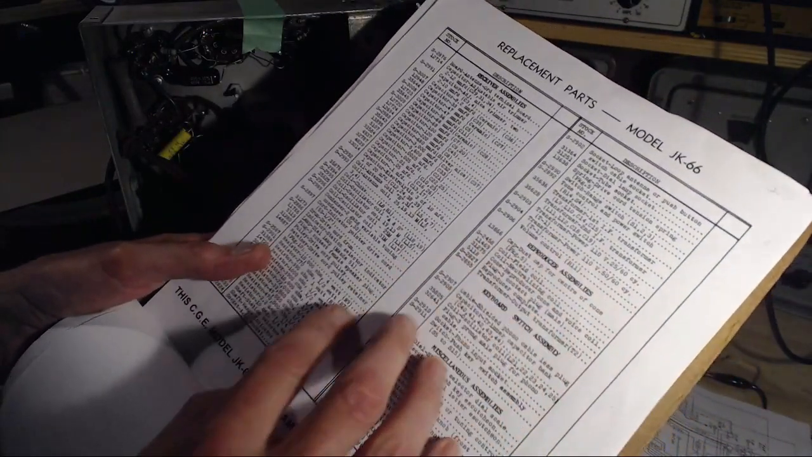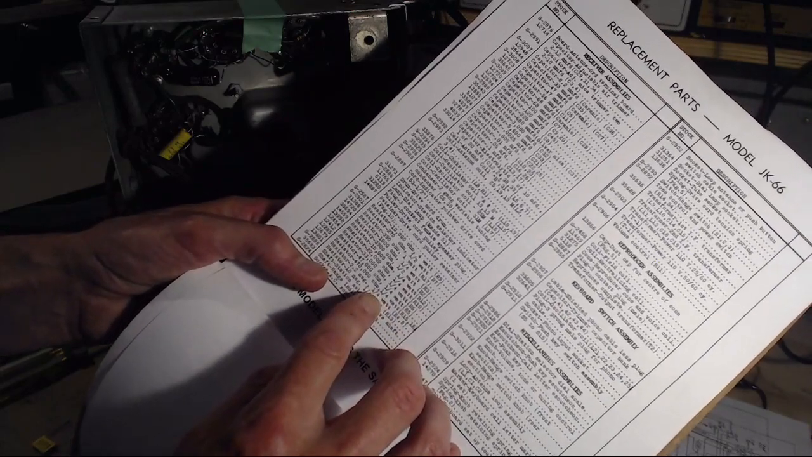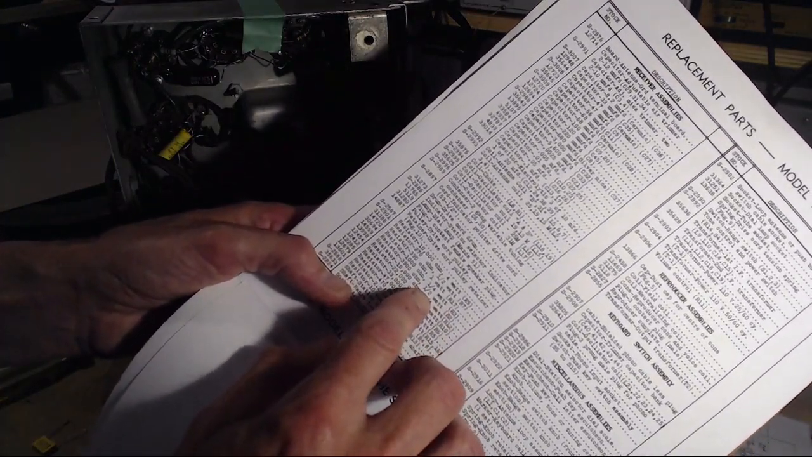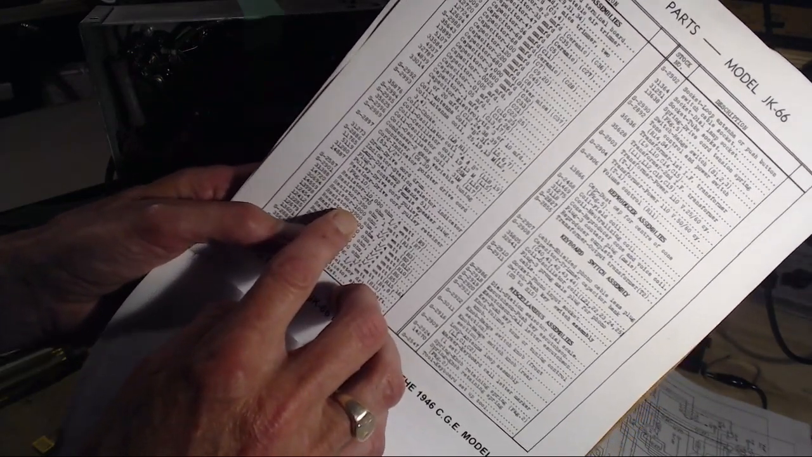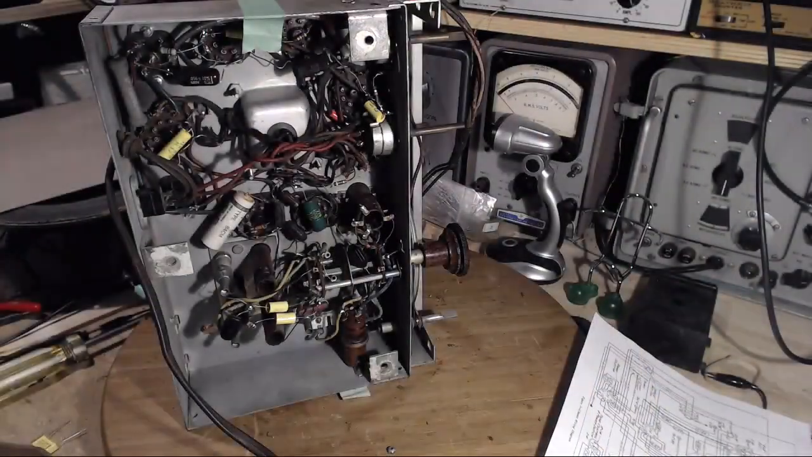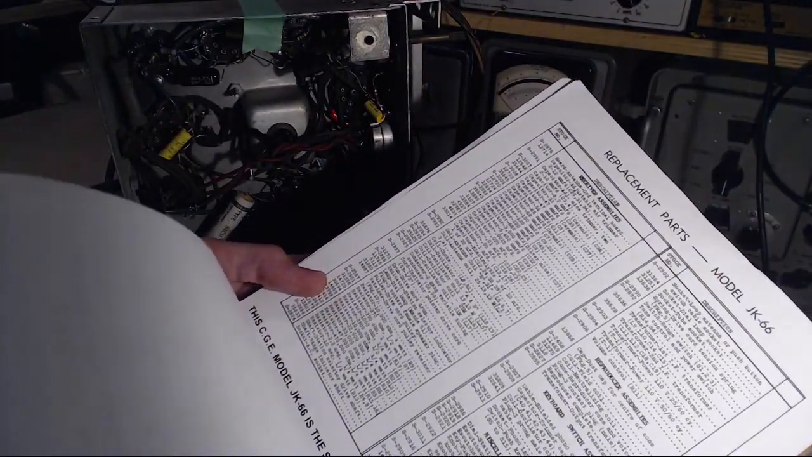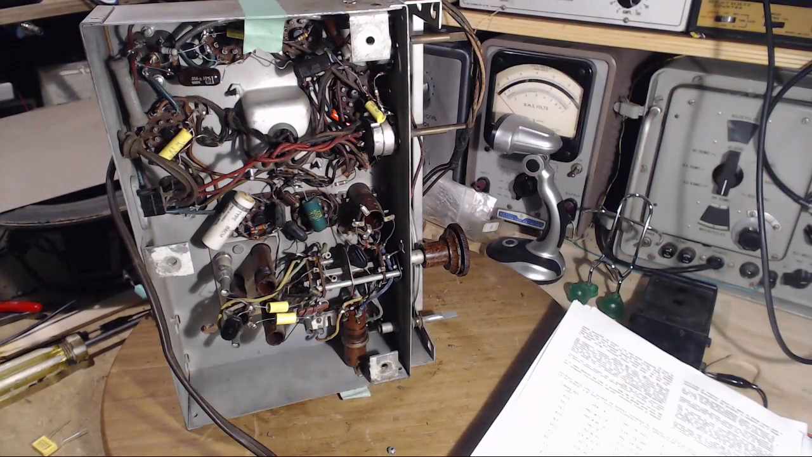I want to find R. There's R4, quarter watt, 2.2. No, R2 and R3. What am I saying? R2, half watt, 39. Yeah, 39. That's right. Same thing it shows on the schematic. Half watt. And what's in there? Quarter watt. I'm pretty sure that's a quarter watt. And that's why it's hot. It's the wrong size too. So we'll put a 3900, 1 or 2 watt resistor in there.